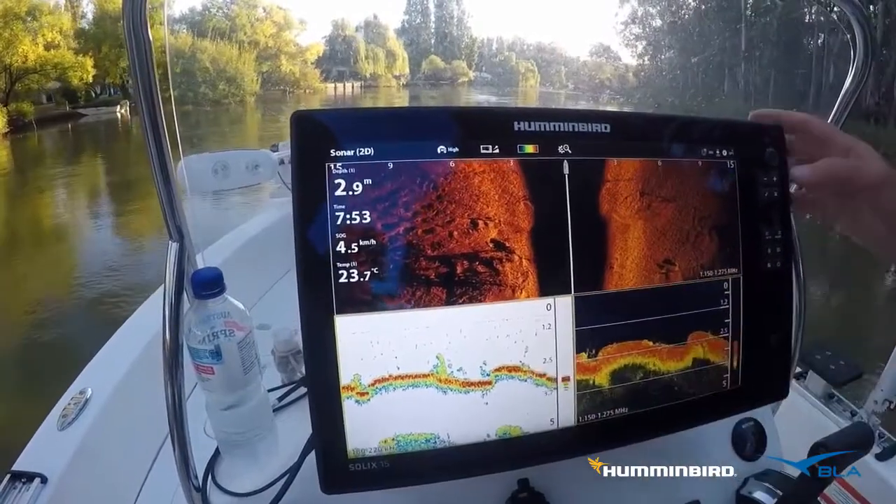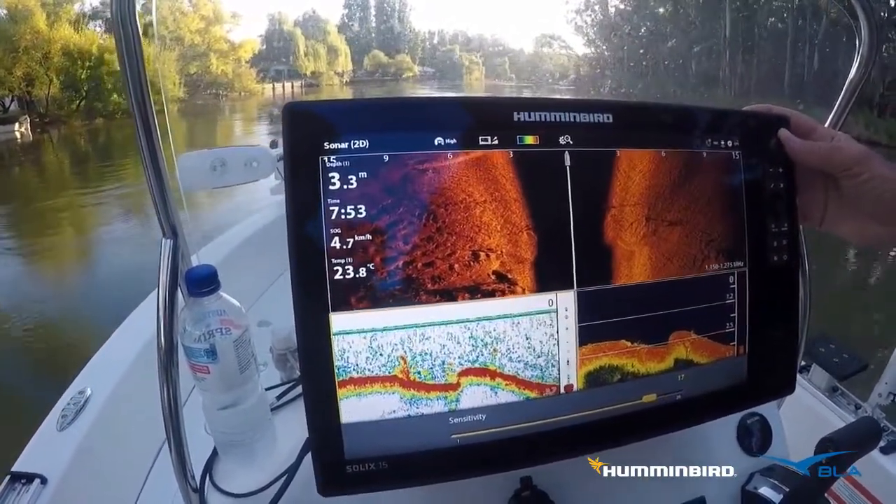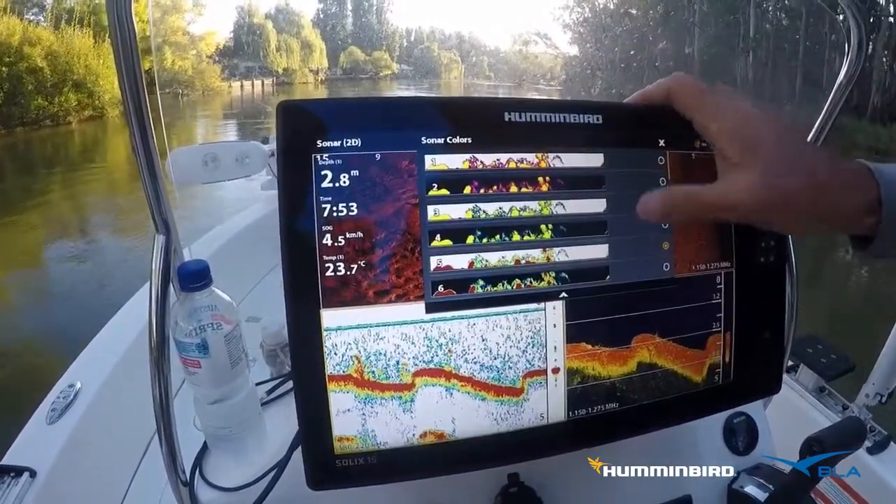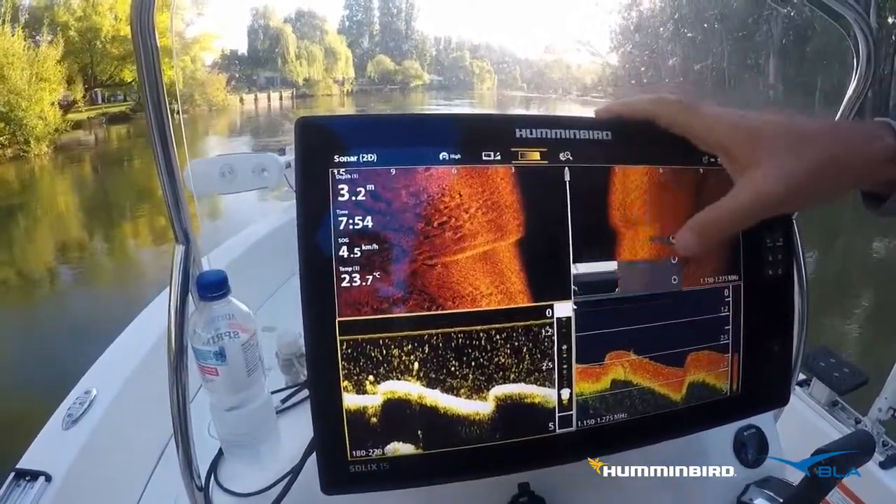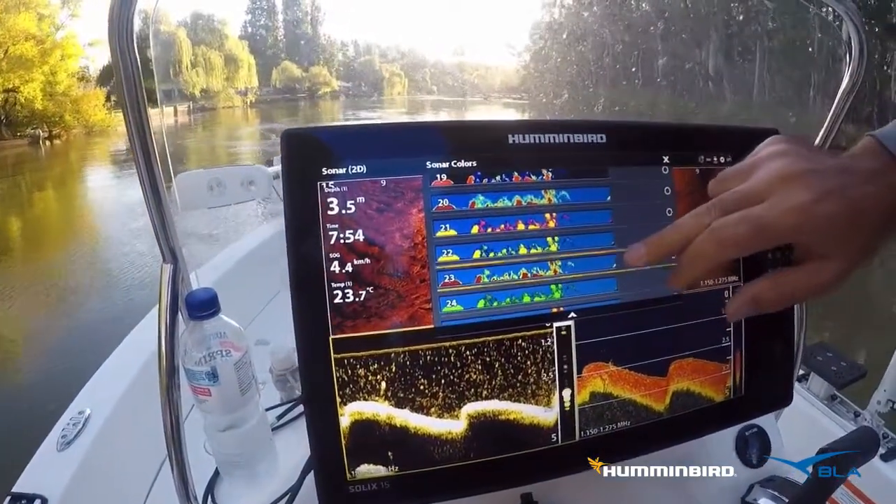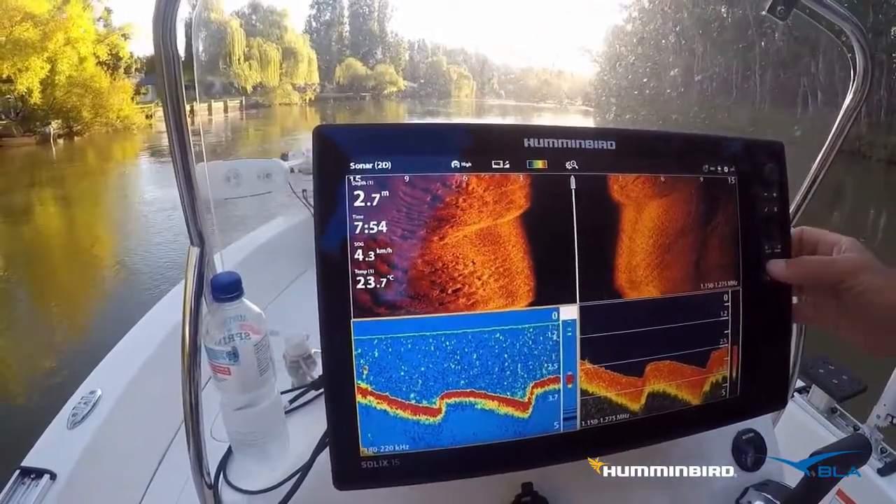Then with just a single finger press on there, all we really want to do is change the sensitivity to suit our conditions. Again, we could go up the top and look at all the different color palettes. You can choose whatever your preference is. If you like a blue background, there are some really nice blue background options there, so you can set that up however you like.